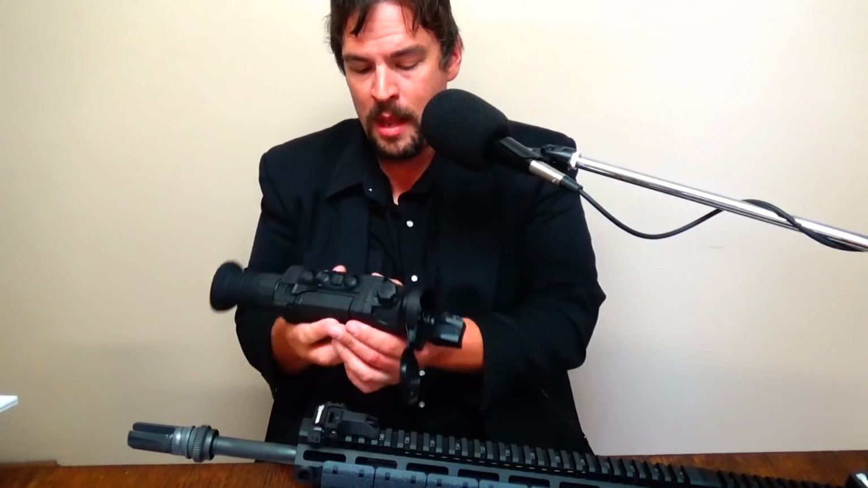Otherwise, if you were zoomed in, let's say, on 10 power, for example, in the pitch black dark, if you're not exactly pointed at the target, you're never going to find it. So you almost have to have that feature. You have to have it all the way backed off so you can even find those animate targets. And then it's nice to have that ability to be zoomed in on it at the same time. So that worked out really slick. That's a really good feature.